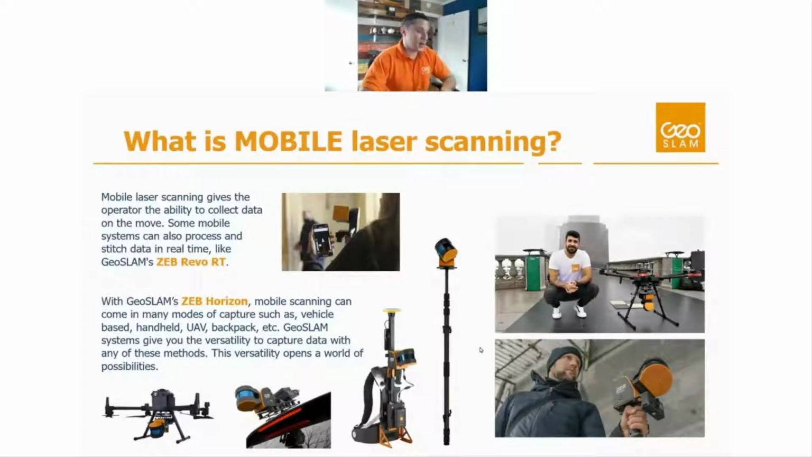Some of these systems, like our Revo RT, have the ability to process and stitch that data together using the SLAM algorithm in real time. That's what the RT stands for in the Revo. Or some, like the Zeb Horizon, are capturing the raw data, and then we're doing the SLAM processing in the back end. I'll talk about SLAM on the next slide, so if you don't know what that is, we'll talk about that in just a second.